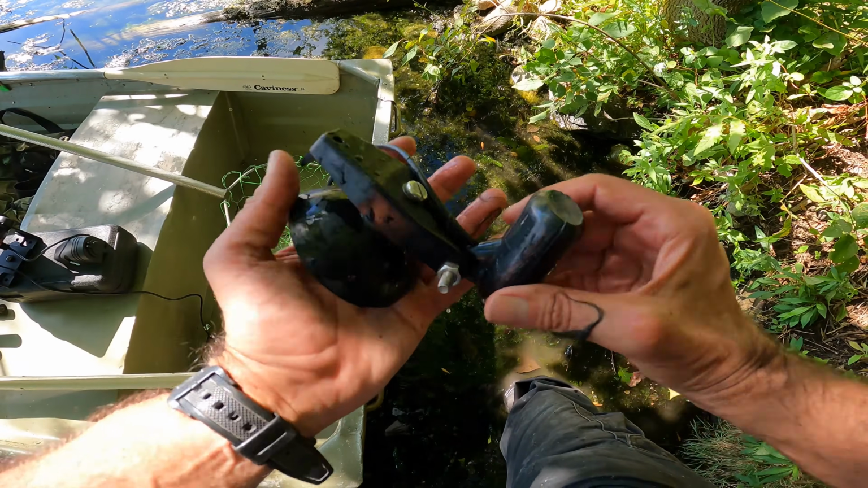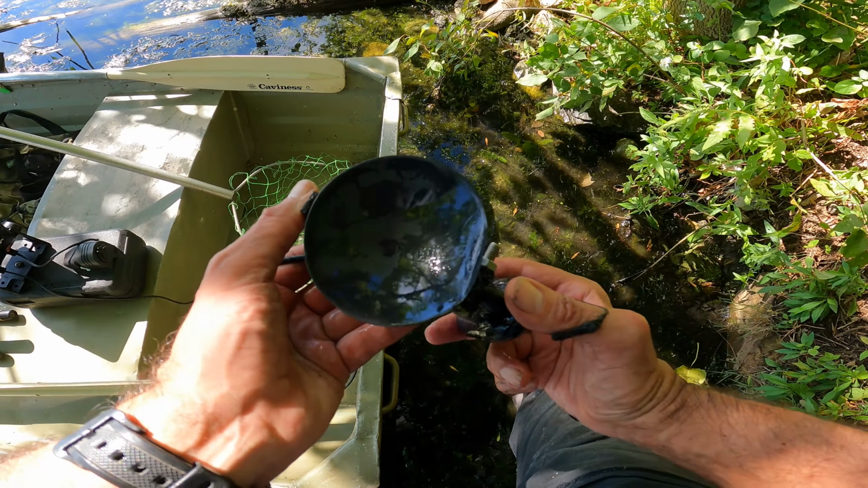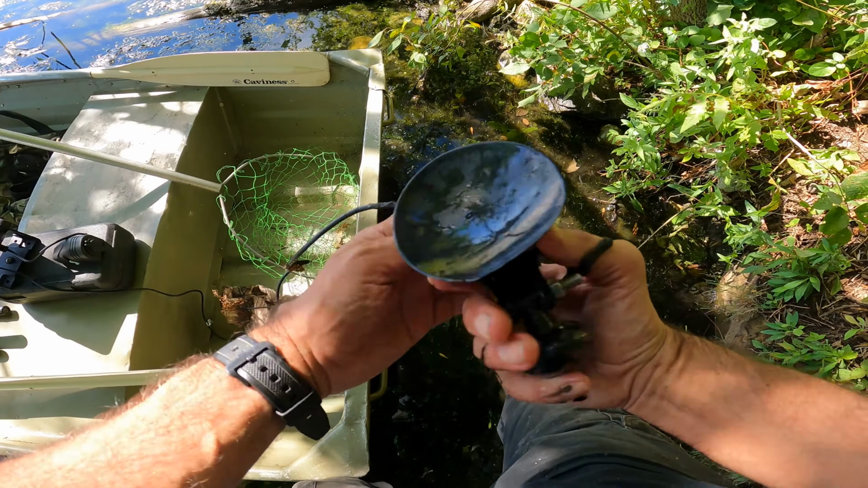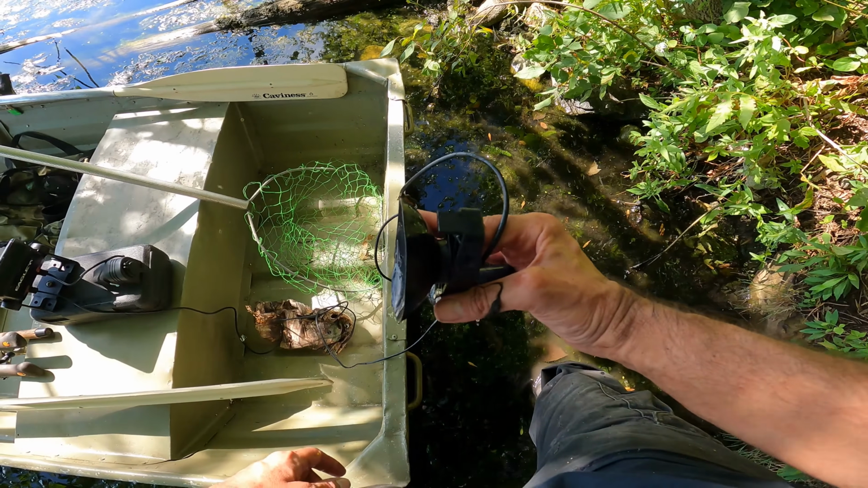I use a portable transducer with a suction cup. You can firmly affix them if you have a standard rig, but I put mine as I go, and I just use that suction cup. Just suck it right on the back of the boat.